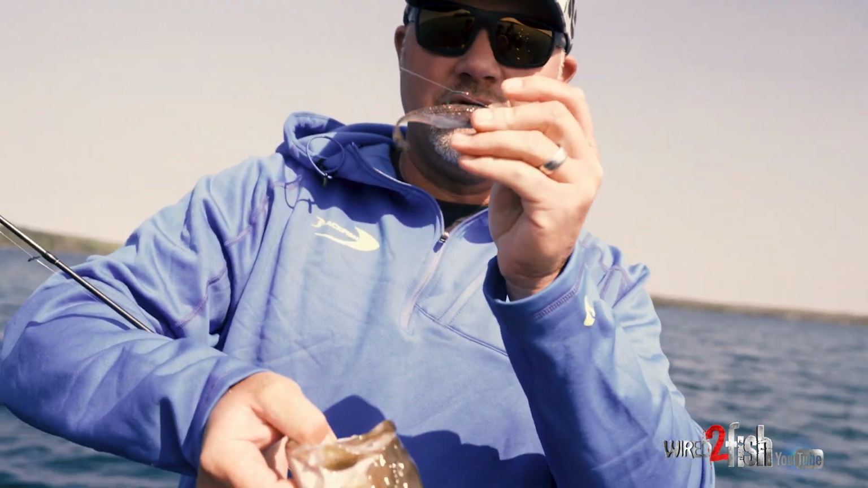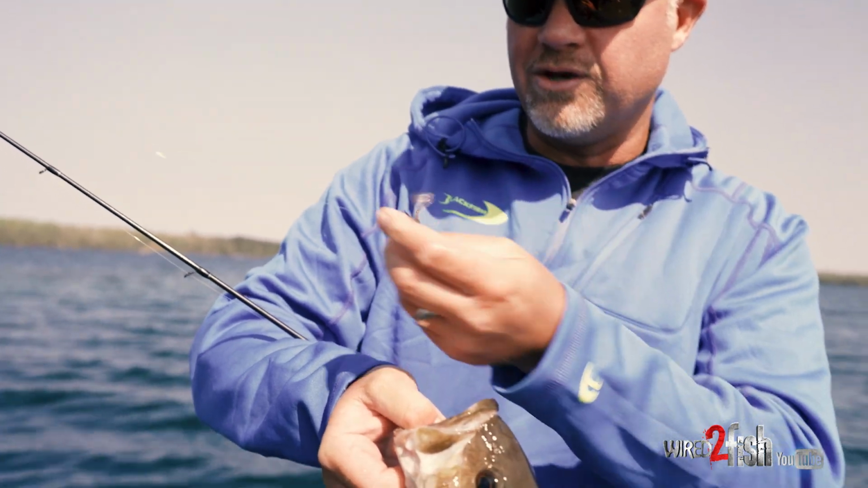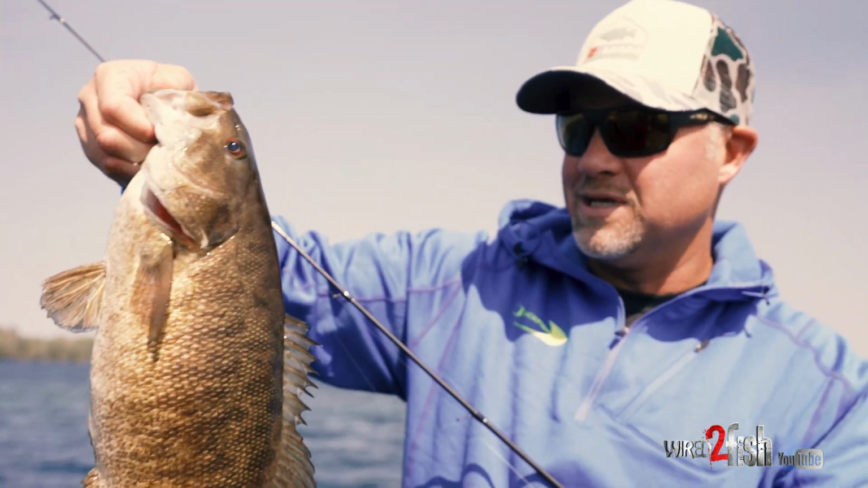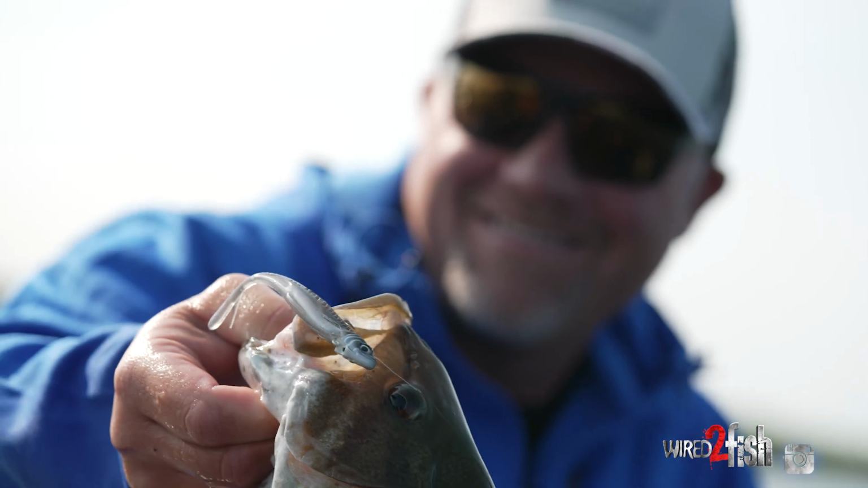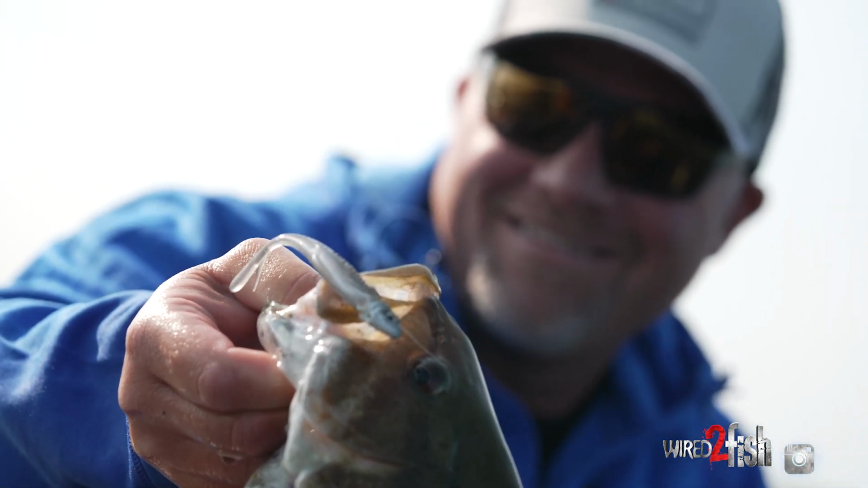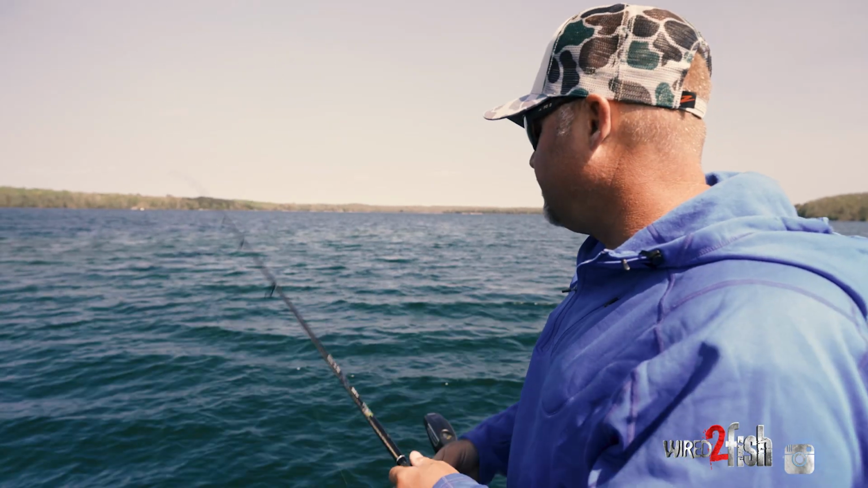The Graph ShadZ is a really subtle little tail. You can imagine that quivering through the water as you're shaking your line. It's just a cool little bait, cool technique. Pretty fun right there. Let her go. This is a bait that works all over the country, all kinds of game fish, and it fits all those techniques depending on however you want to classify those. It's just something that catches fish.